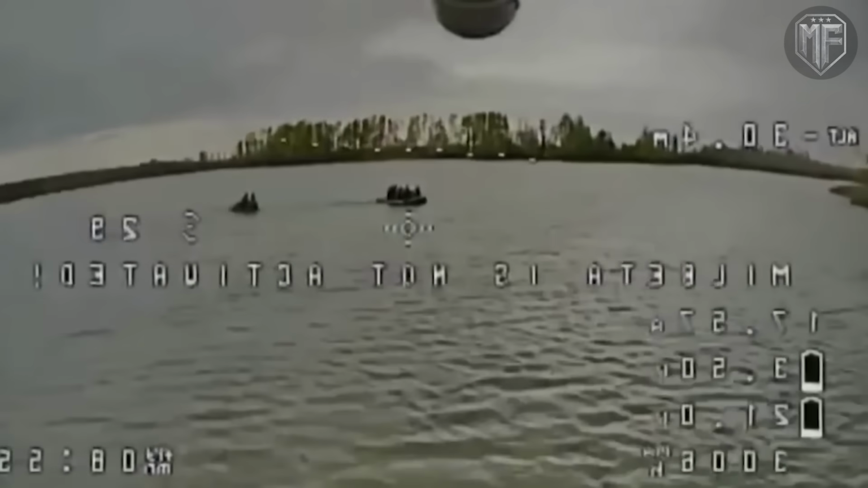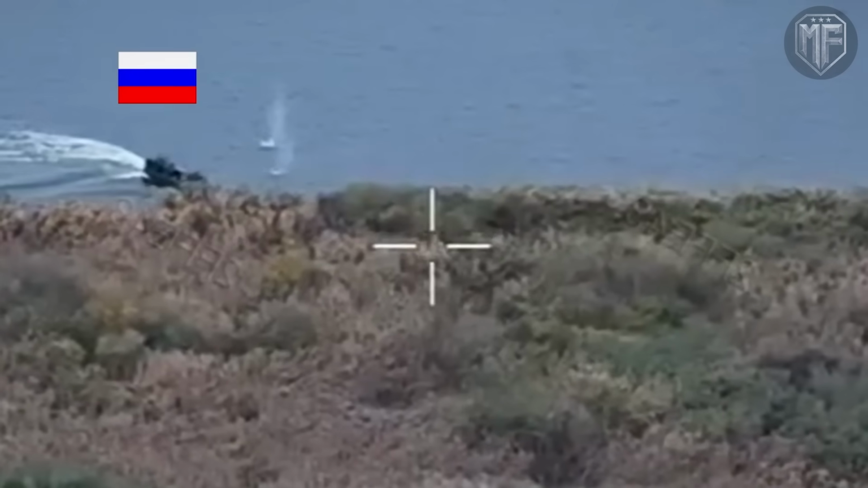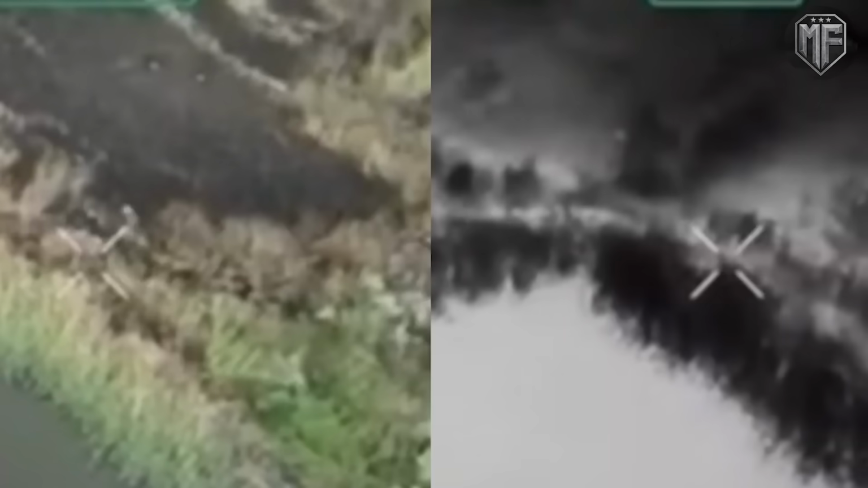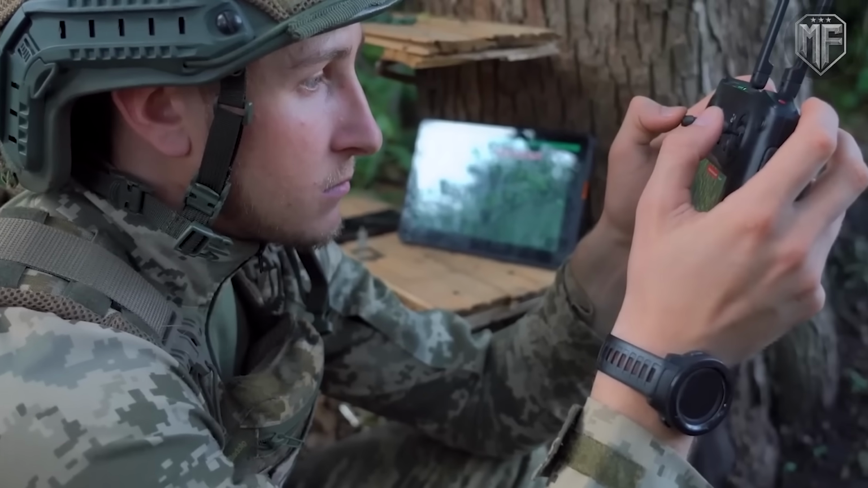In less than a minute, two small boats carrying Russian soldiers were wiped out in the middle of a river, leaving no safe escape and no second chance, as FPV drones smaller than a backpack delivered the final blows. The first strike disabled one boat, forced survivors into the water, and turned a routine crossing into a fight for life, while the second boat was tracked, hit, and driven out of control before it could reach cover.